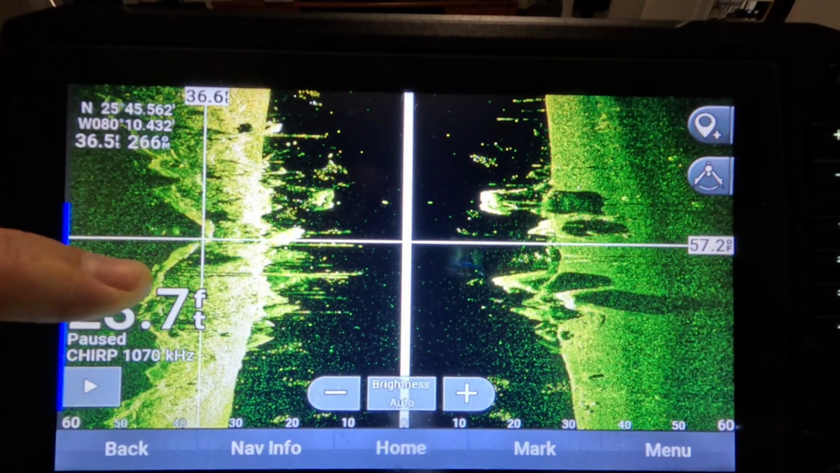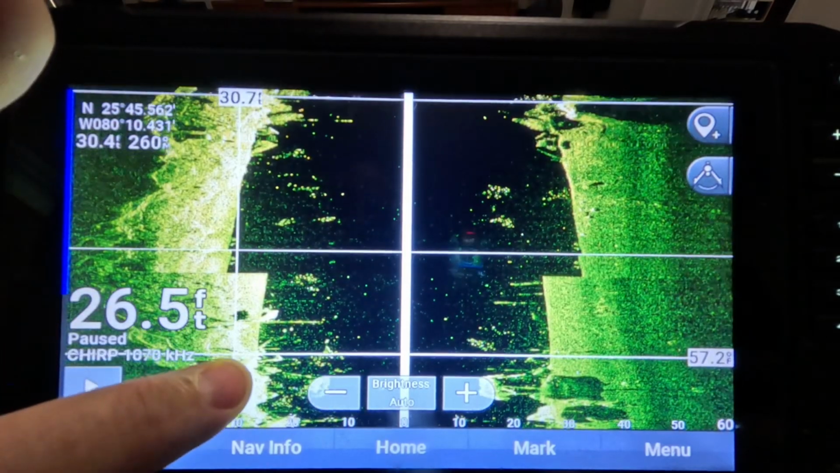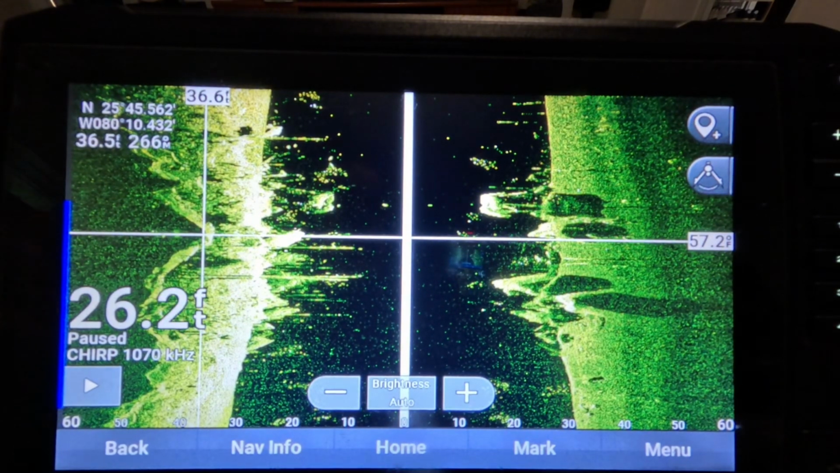You can also go back in history if you scroll forward and backwards in history of what you've done on SideScan there. So that's just another tip there.